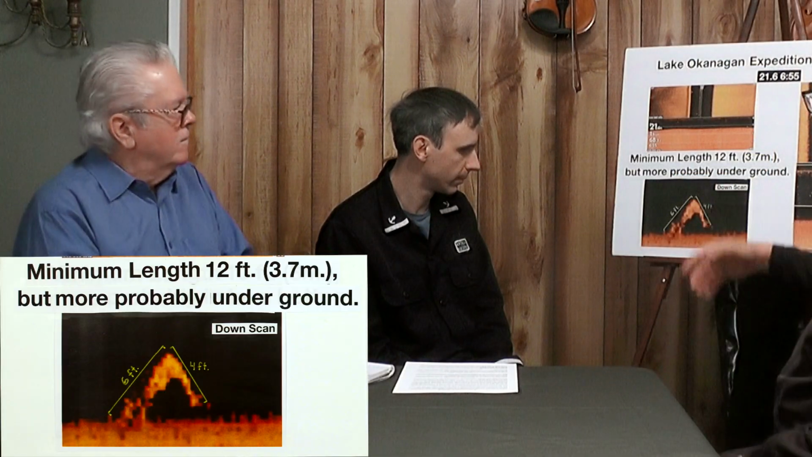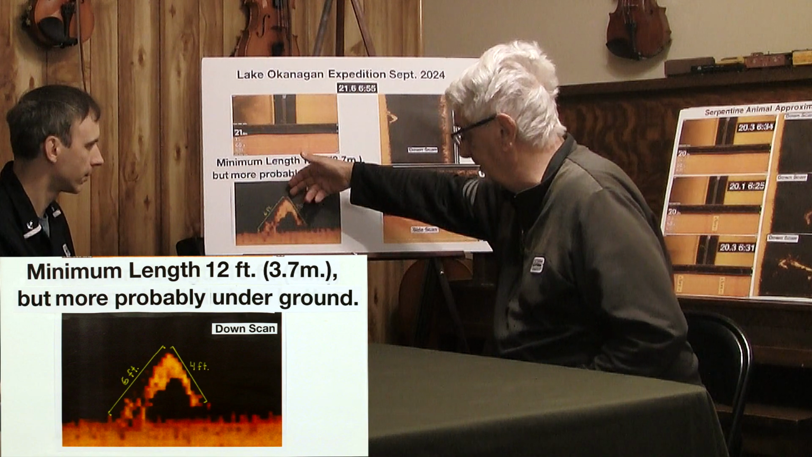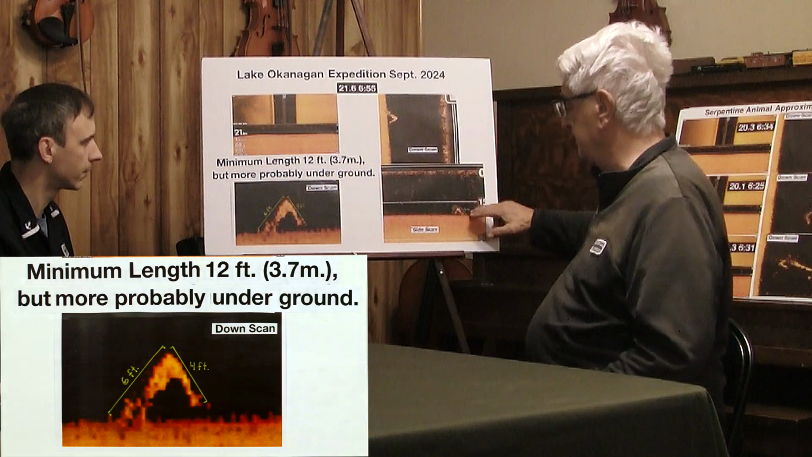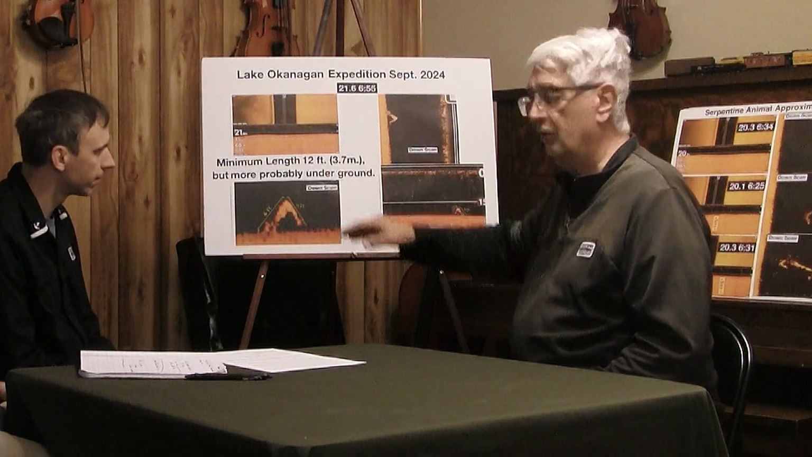At this point, you look at it and you go, I don't know what that is. But if it was an animal, it would be 4 feet here, 6 feet here. The overall length, using the side scan and the down scan, and I'll explain later how I use those measurements, would have been about a 12-foot animal, 3.7 meters.